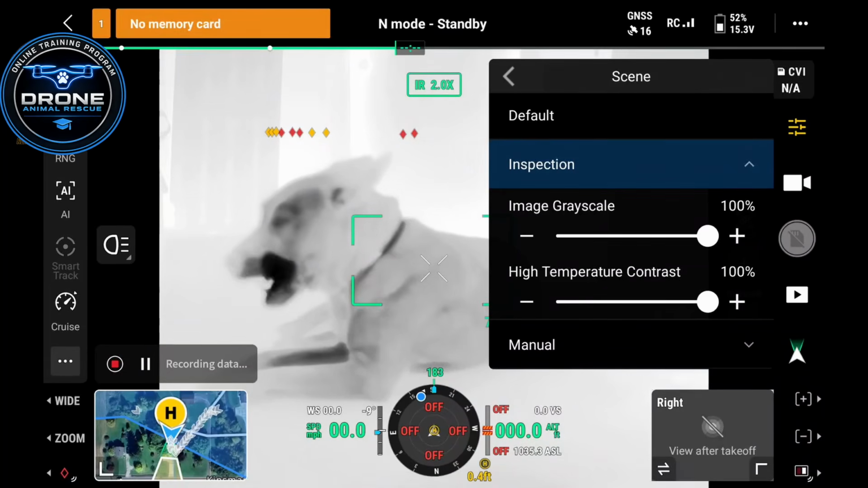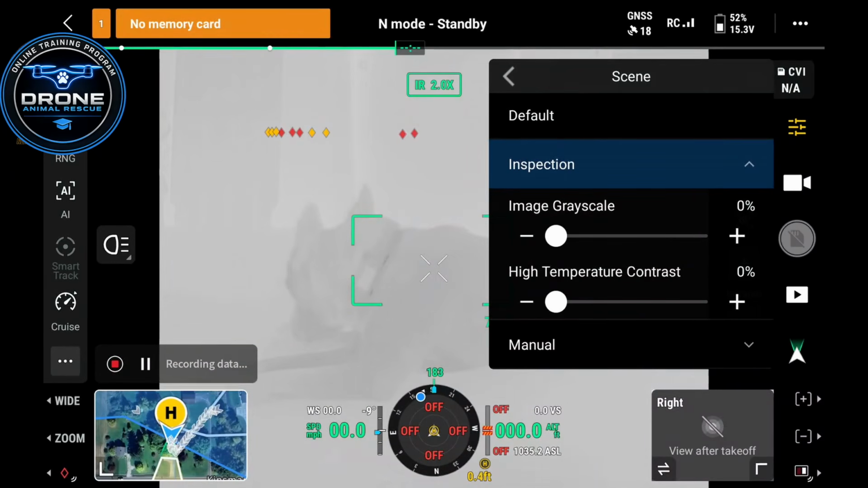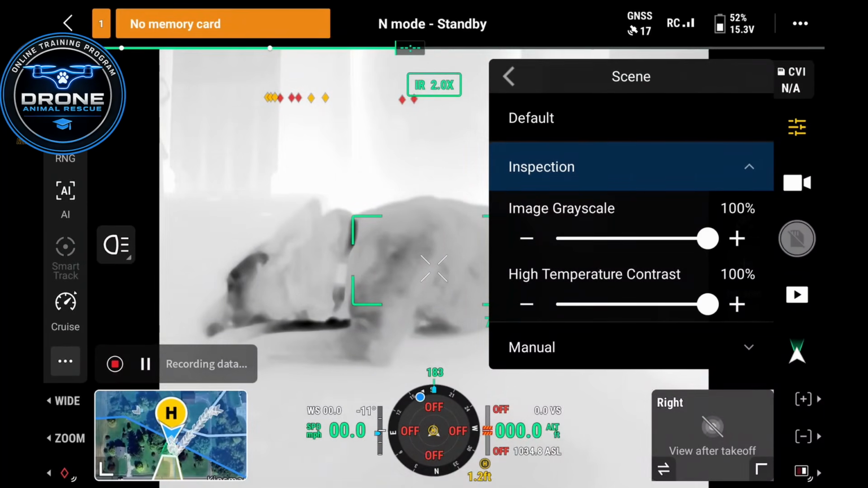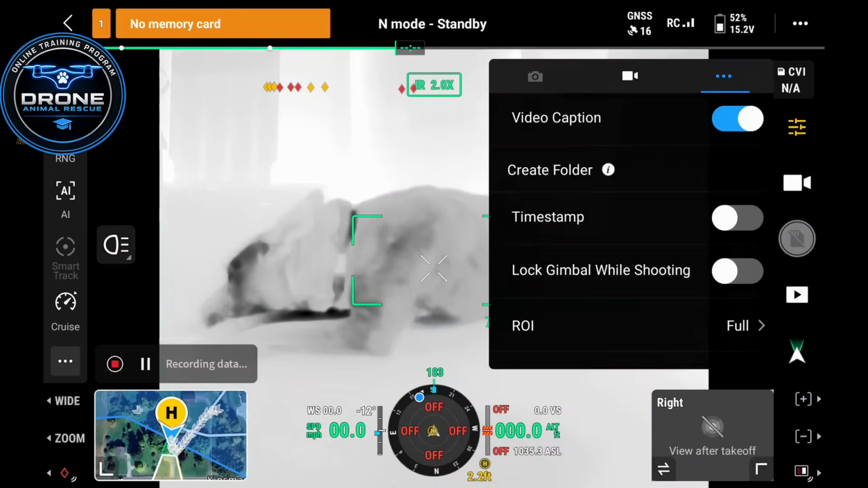and I didn't really like that. So select inspection mode and then turn these up, and what that'll do is it'll just help eliminate some of that gray. So you see, even when I turn it down here, Greta just kind of blends in a little bit more. Turn it up, and I can see her a little better now. So you want to select those all the way up to 100%.